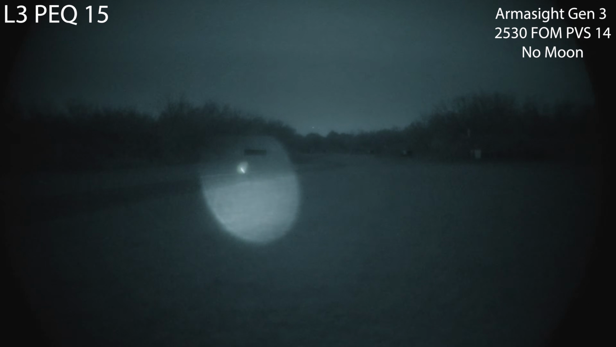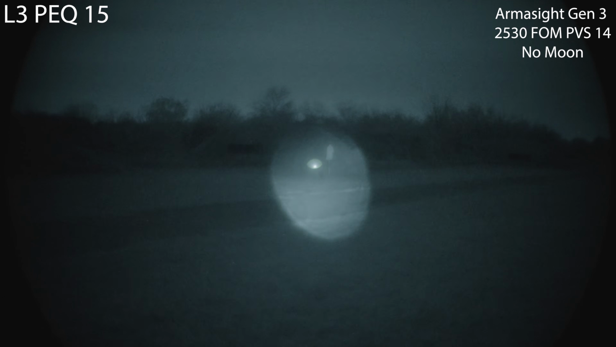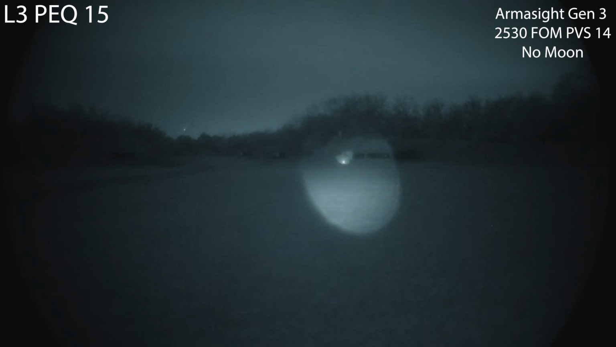Okay, this is dual low PEQ 15. Pretty clean illuminator. So this is almost just about best case. So put the diffuser over the laser. I guess it blocks it out. Maybe it's not a diffuser, my bad. So 50-yard target. By the way, this is as wide as that PEQ illuminator gets.